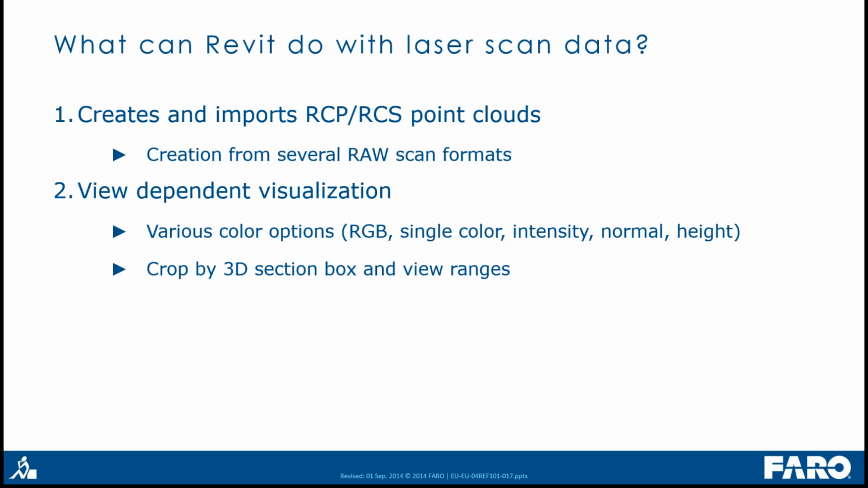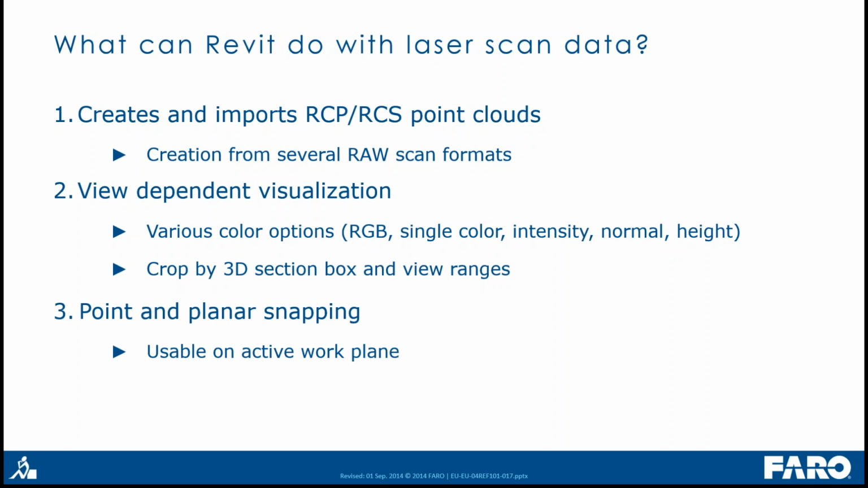So this is a little bit different to AutoCAD. In Revit, you can change the visualization of the point cloud in each Revit view: in the 3D view, as well as in the plan view and section or elevation views. And you can use the 3D section box and also the view ranges to crop the point cloud, like you can also crop the view of your model inside Revit. And Revit also provides a simple point and planar snapping to the point cloud. This snapping works only on the active workplane, so we have no real 3D point snap.